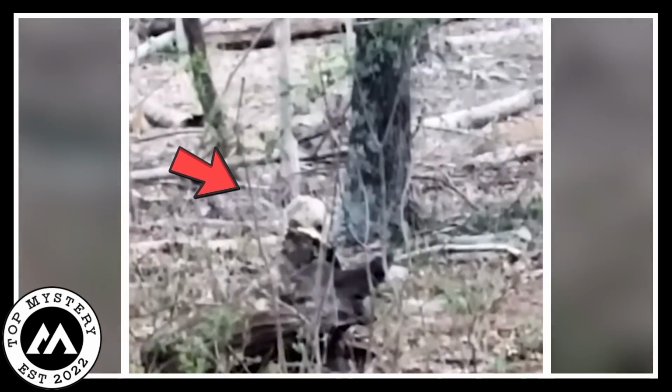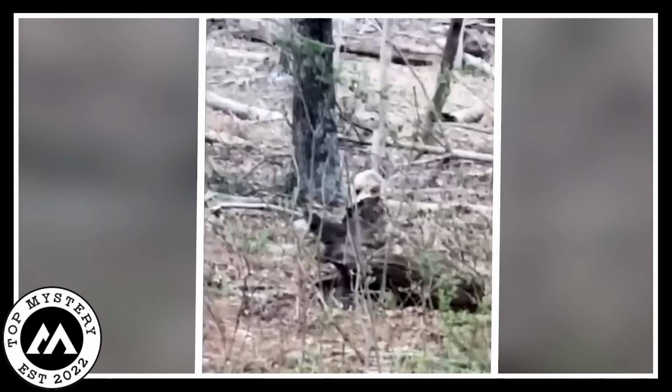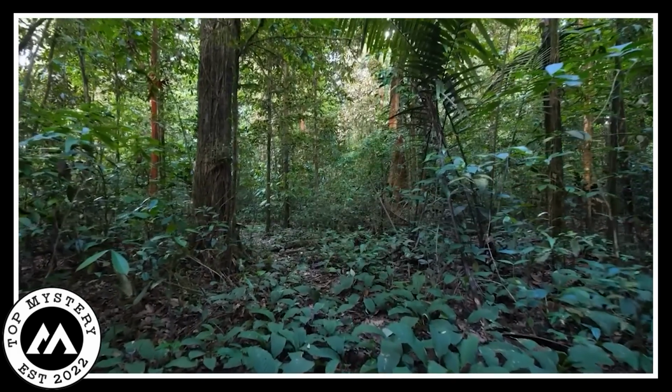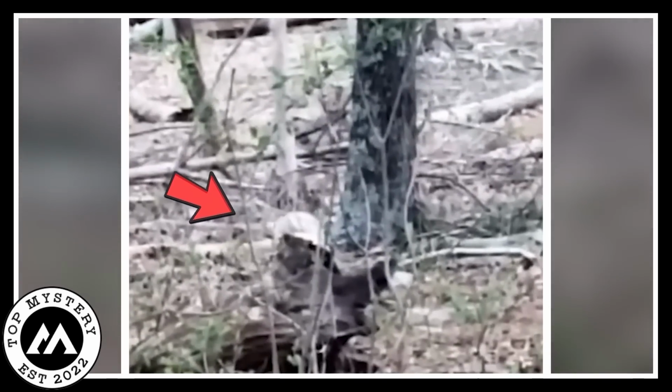prompting questions that echoed through the minds of those who encountered the footage. It represented a grand enigma, a feathered enigma yet to be unraveled, leaving observers captivated by its mysterious allure. The woods held their secrets close, guarding this extraordinary creature, ensuring that its true nature remained a tantalizing puzzle for all.